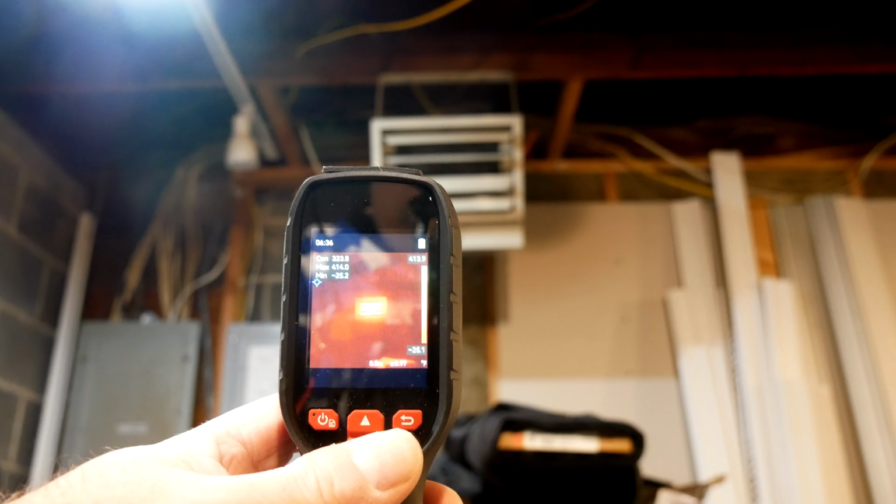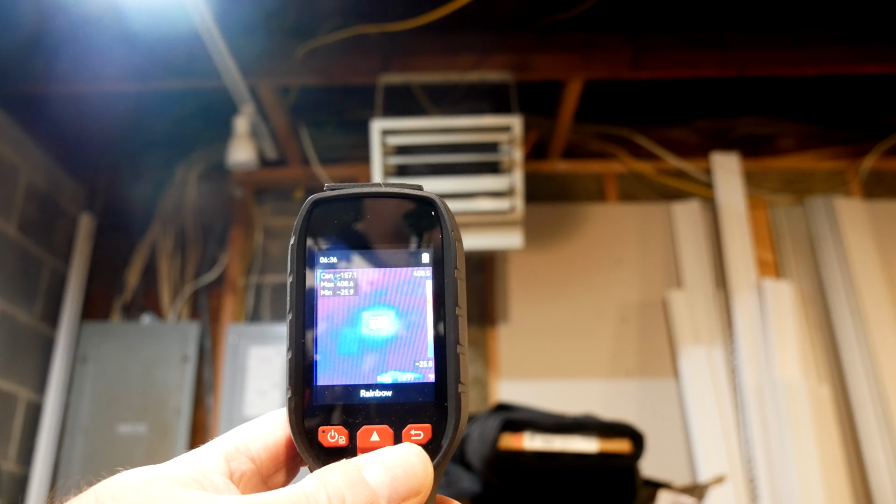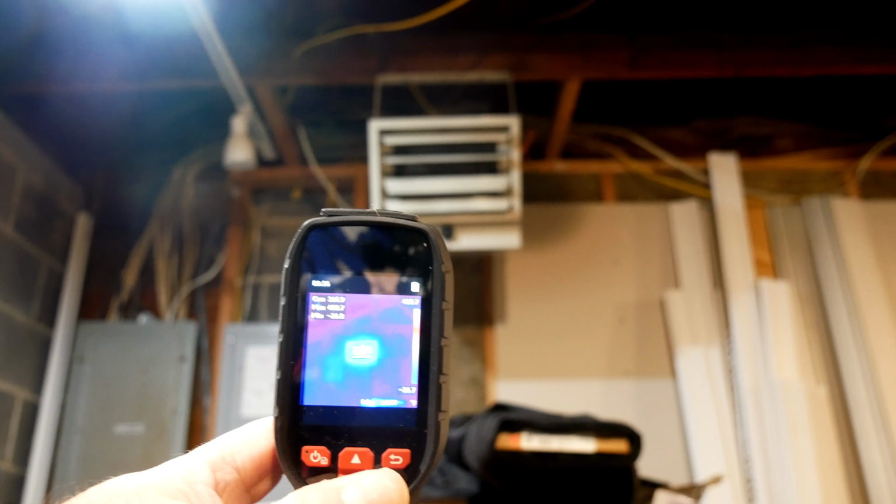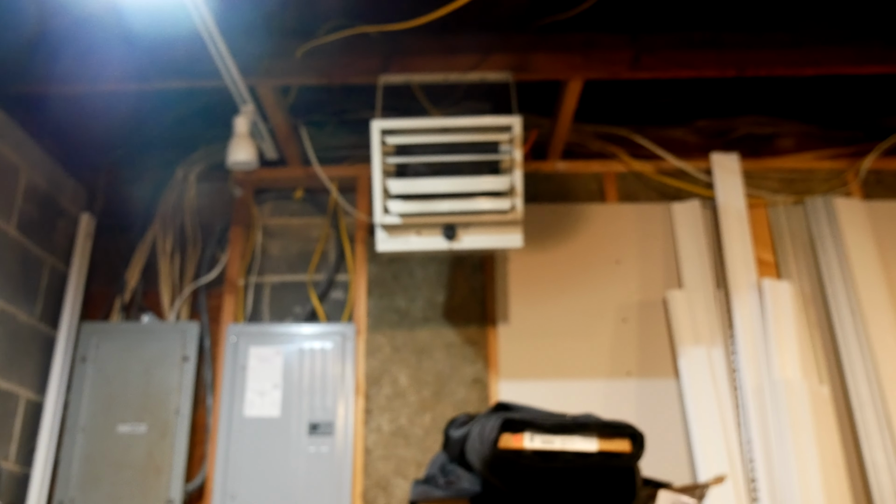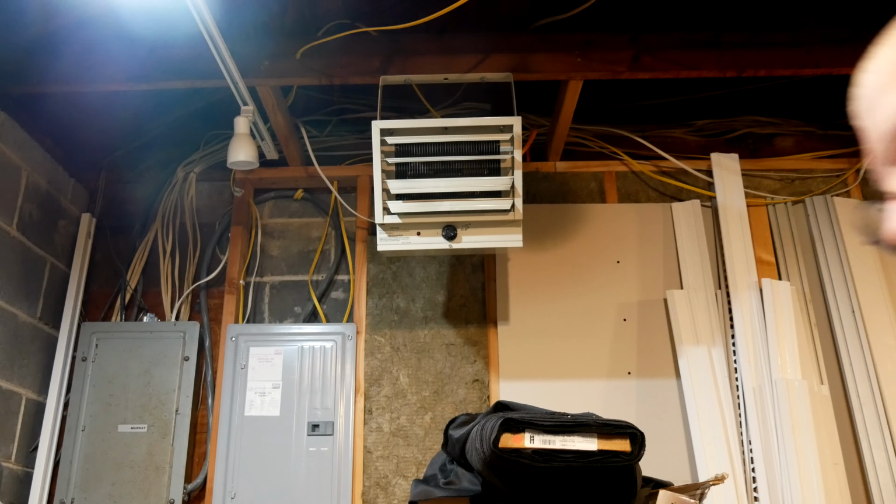Yeah, 400 and some degrees. Yeah, I'm really digging this camera. So yeah, this is a neat little device that's going to help me a lot identifying problems.